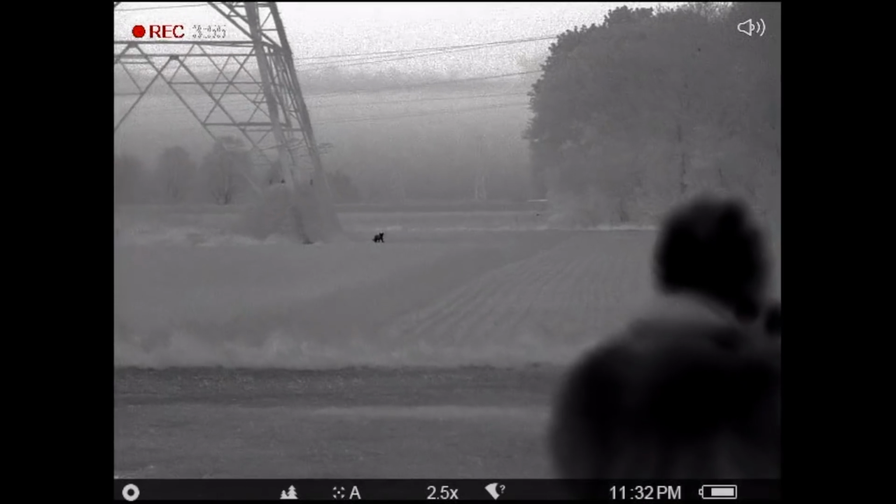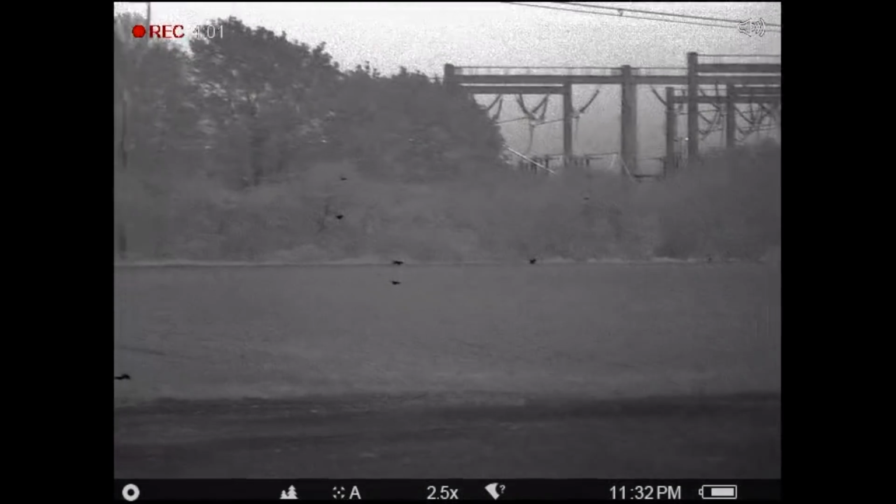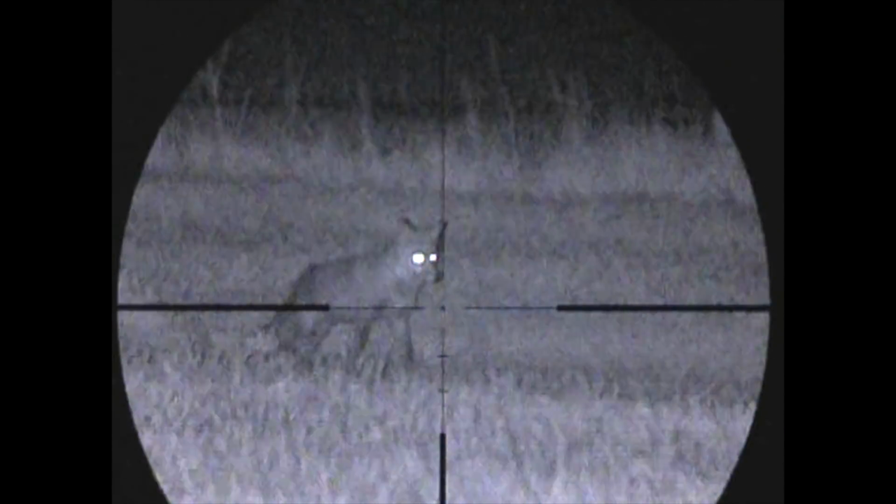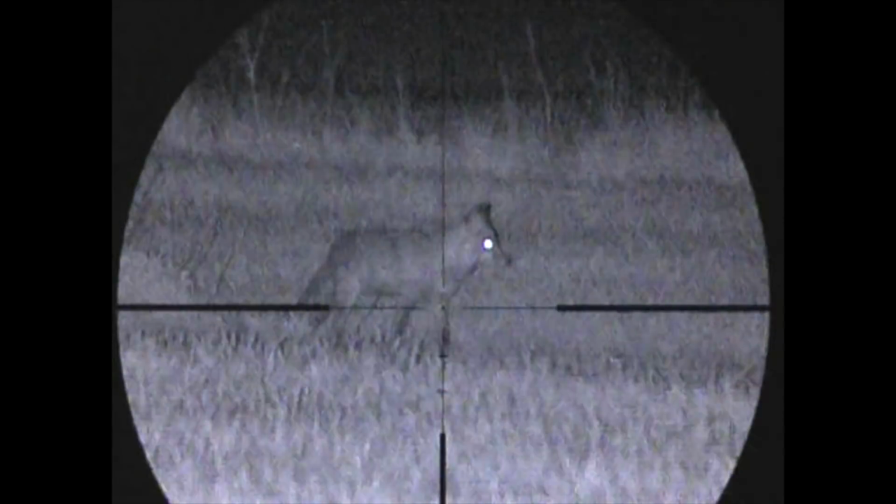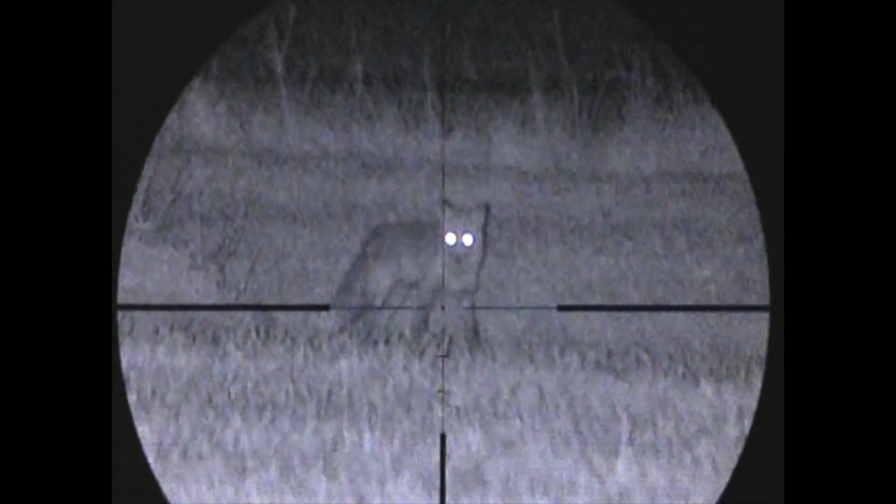How this fox got up and ran, it's beyond me, because it certainly went down with a decent thump as the cubs run for cover there. But as you'll see, I lose the fox in the sight picture. Like I said, it dropped like a stone to begin with. I thought that was well and truly out for the count, but it got up and ran, and then I lost it. So again, just showing the real advantages of having a thermal spotter with you.